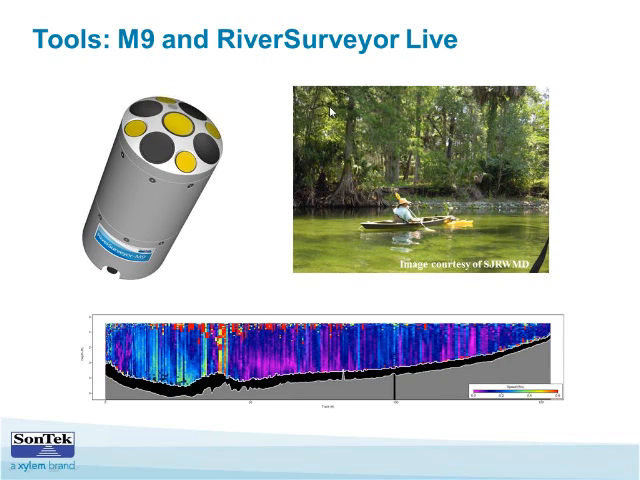And then the picture up here in the upper right is an example of the kind of boat that St. John's River Water Management District might use to make their measurement. That yellow pontoon up there in the front is a trimaran that the instrument is floating in, pointing down, collecting the data while they paddle the boat from side to side. So that's just one example of how they're normally using the M9 for discharge measurement at one of their sites.